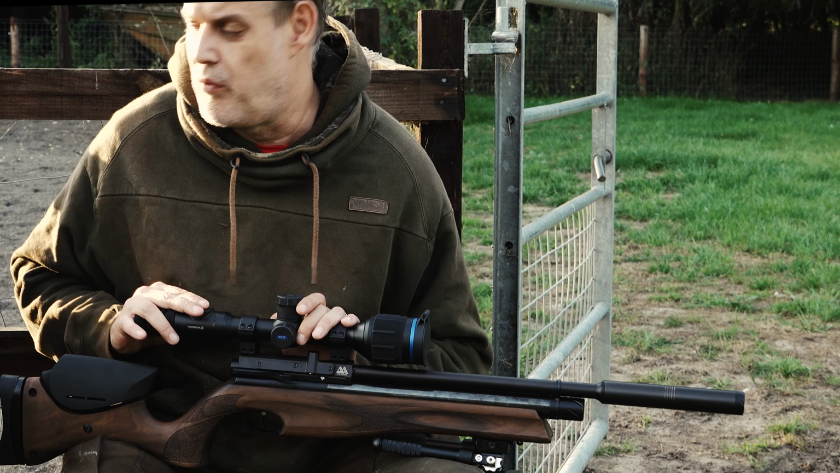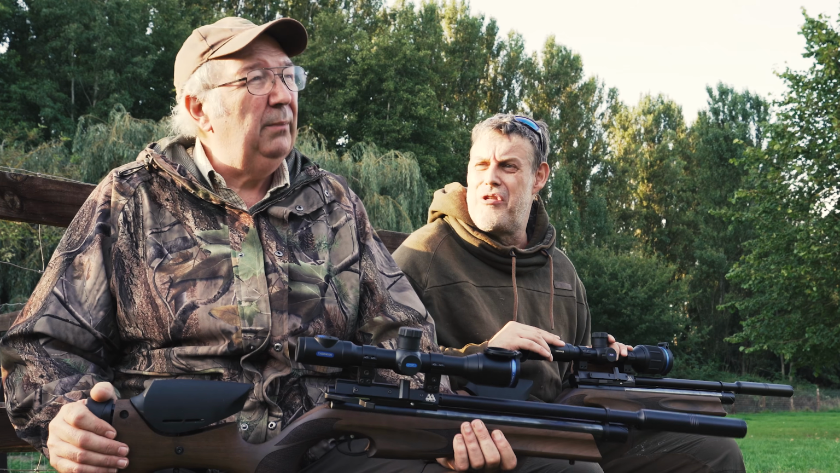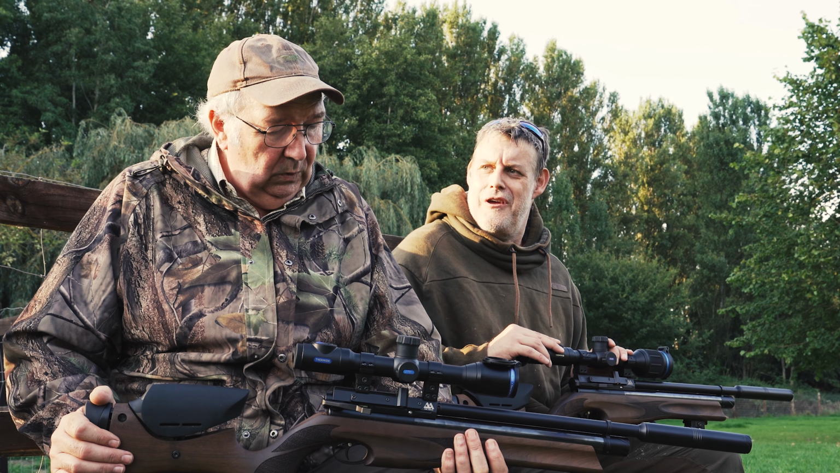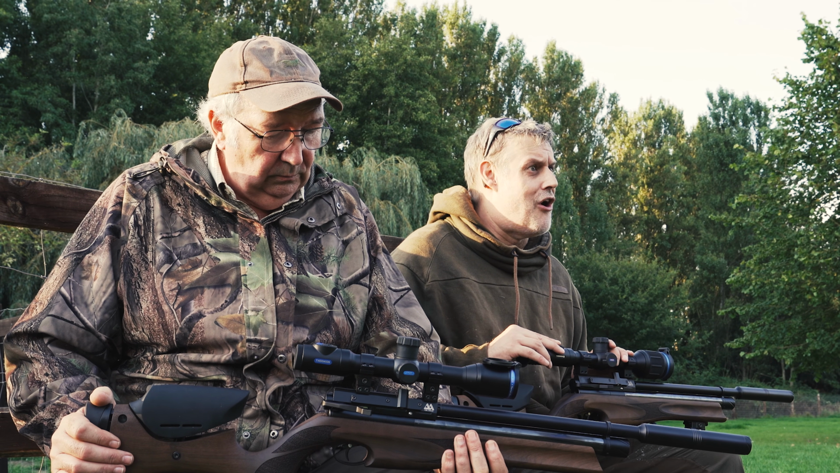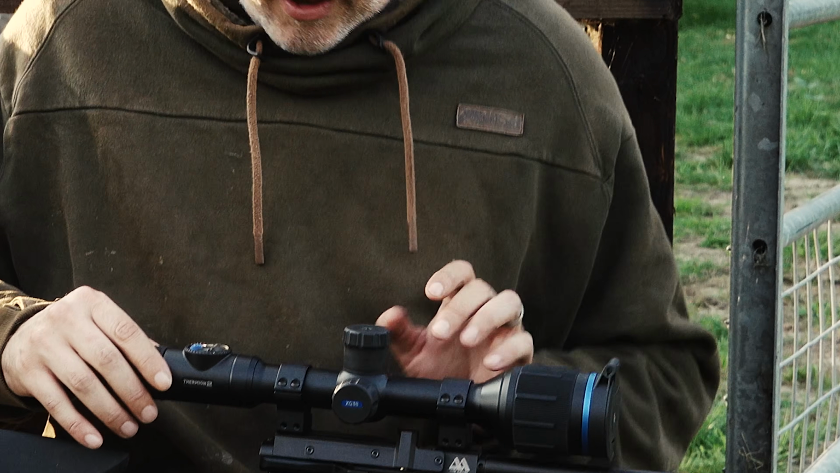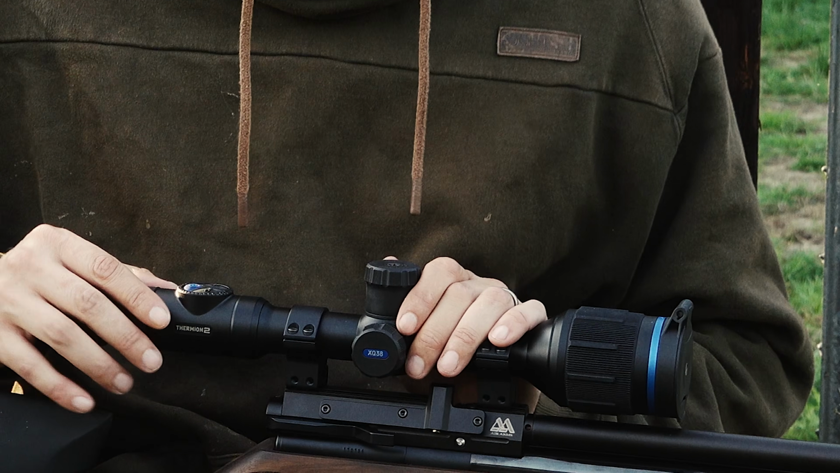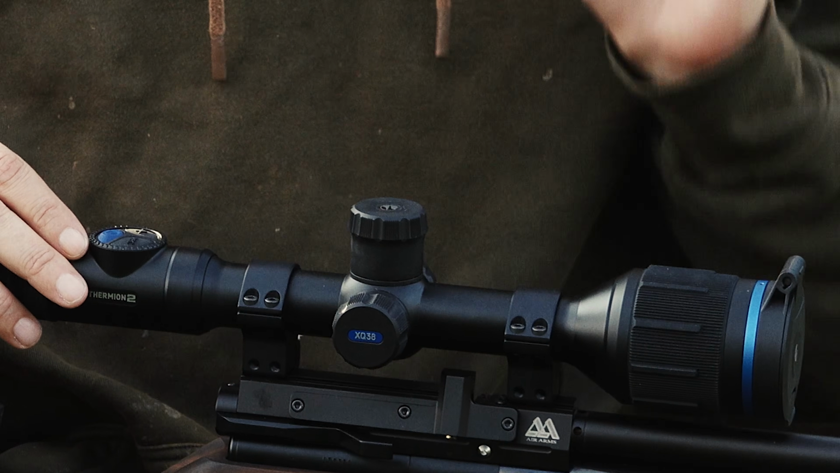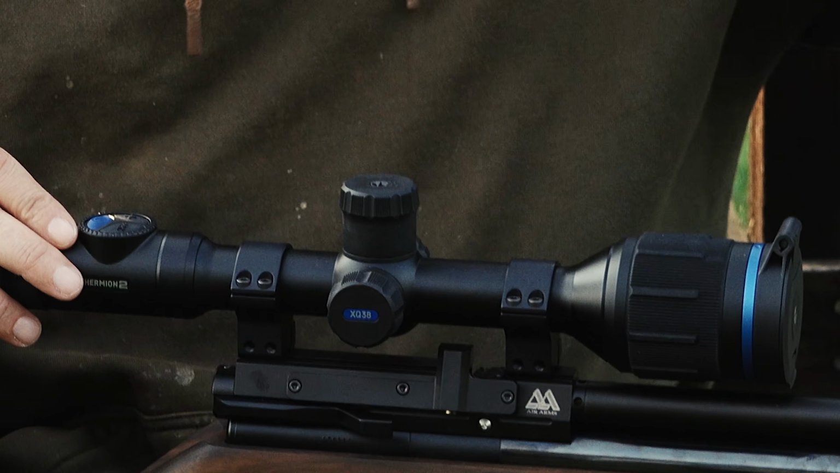Zeroing in, which we spent what, an hour between us yesterday down at the range, and then we really laid it on and put about 3 hours hard grafting just to make sure we knew what we were doing ranges wise. To set them up it's pretty simple. You just press the blue button to turn it on, press the side button, and that brings you up a menu down the left hand side.